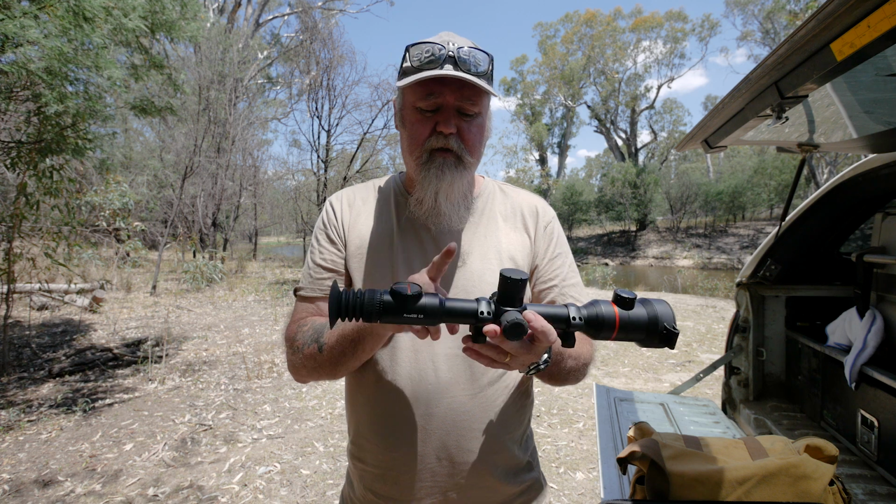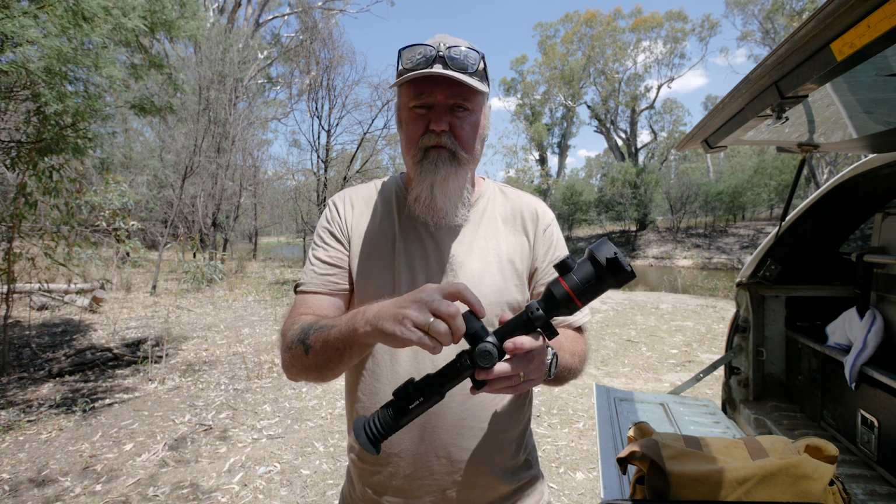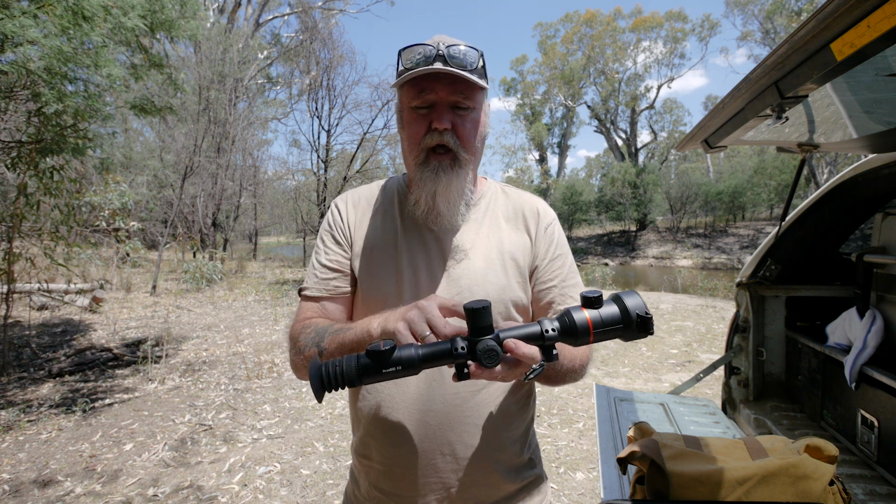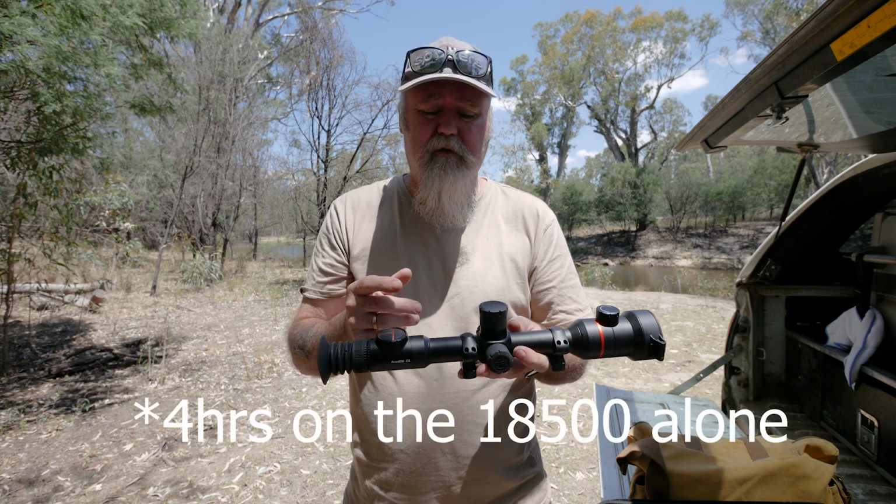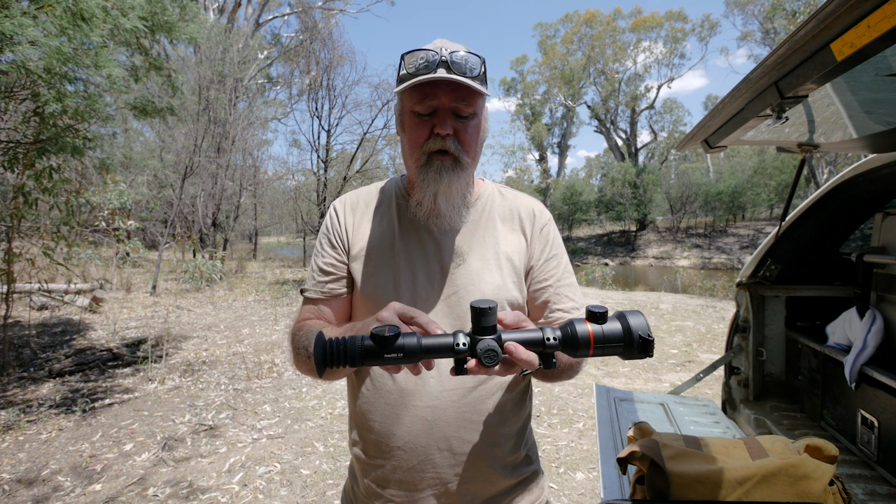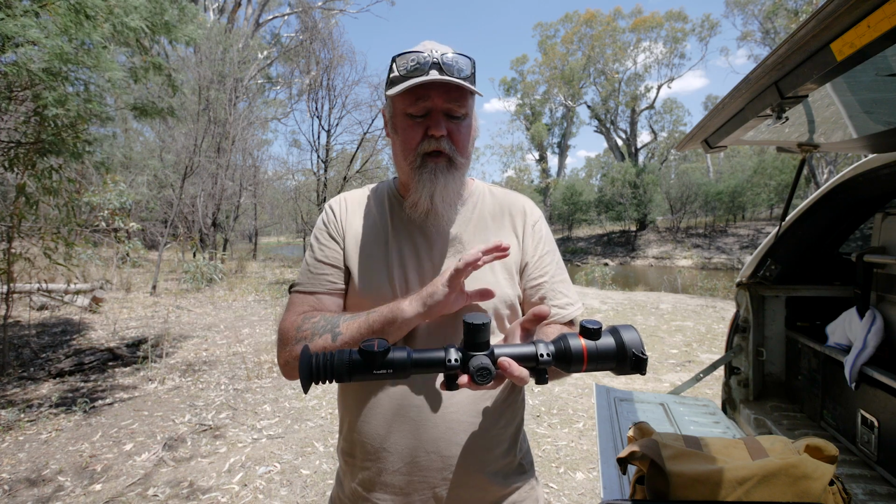Battery life, it's got a single 18650 built in, and it has the 18650 cap on it. Battery life's phenomenal. I'll probably get about 4 hours of shooting out of it, maybe sometimes more if I'm turning the scope off, but I never worry about the battery. It's just something you don't have to think about. This one, battery life's phenomenal.